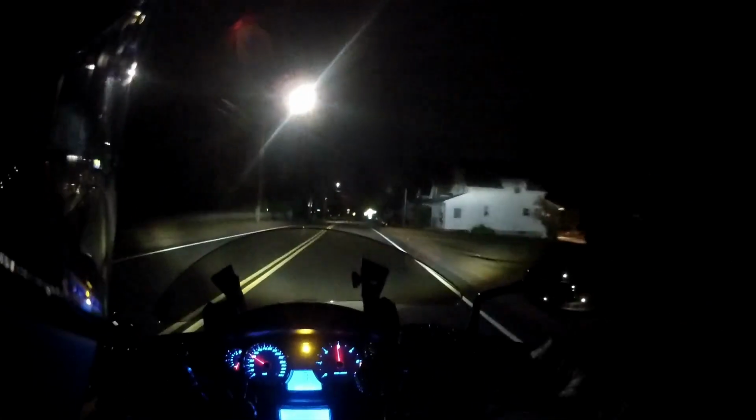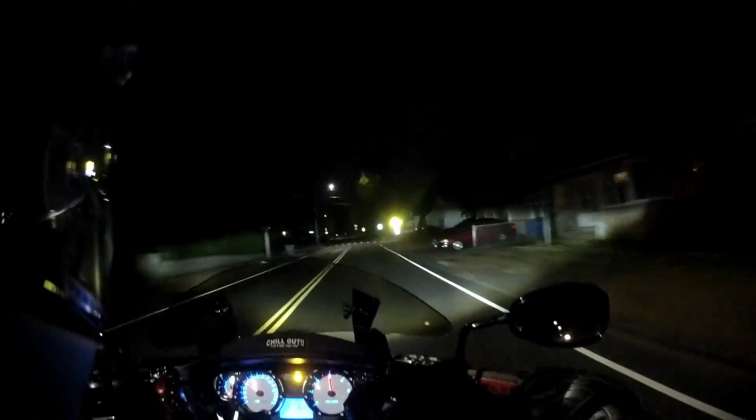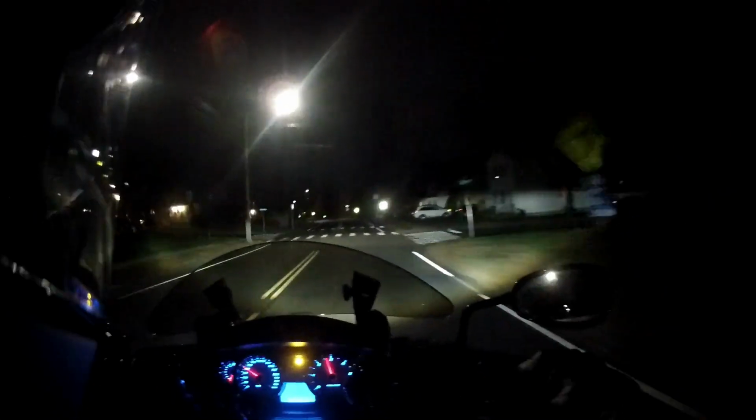Up over this little hill is the highly light saturated area.